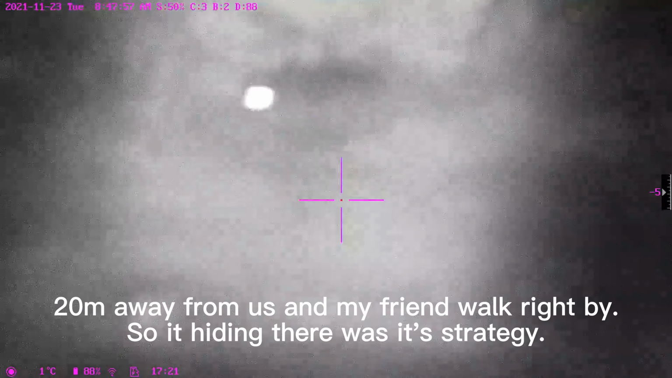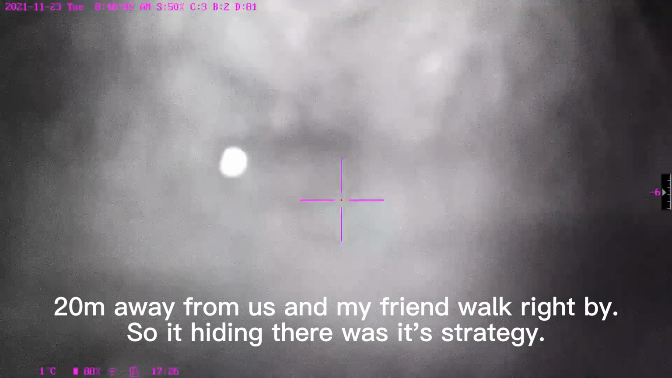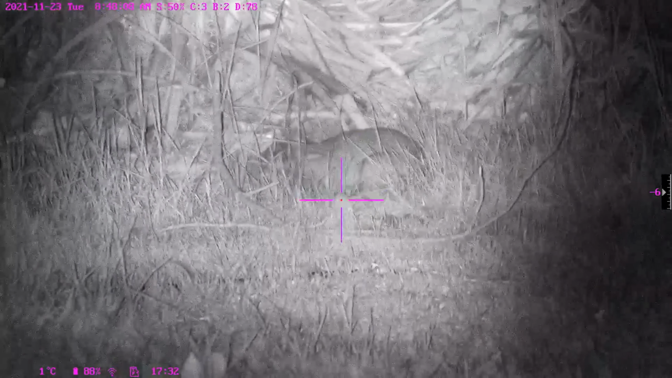So this second one was actually hiding on the side of the road under a tree, only 20 meters away. A friend of mine who was walking in front of me, looking for me, missed it, but the night vision device picked up the reflection of the eye, and the rest was fairly straightforward.